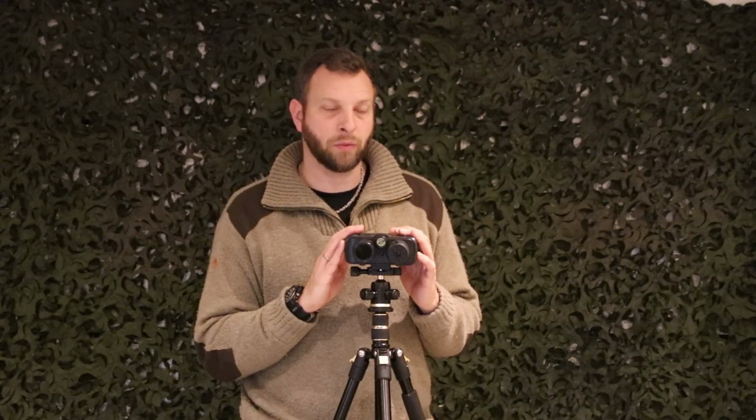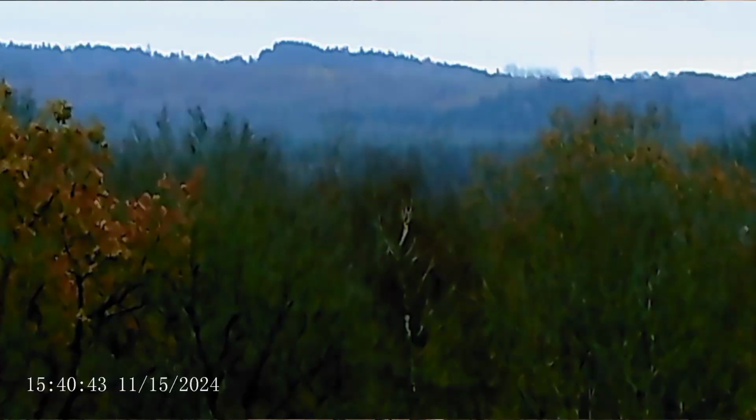I have not been able to get anything out of them at that range, especially not with the night vision. But if you're looking to spot vermin or rabbits or animals at relatively close range, out to around 140, 200 meters, then it'll do just fine.